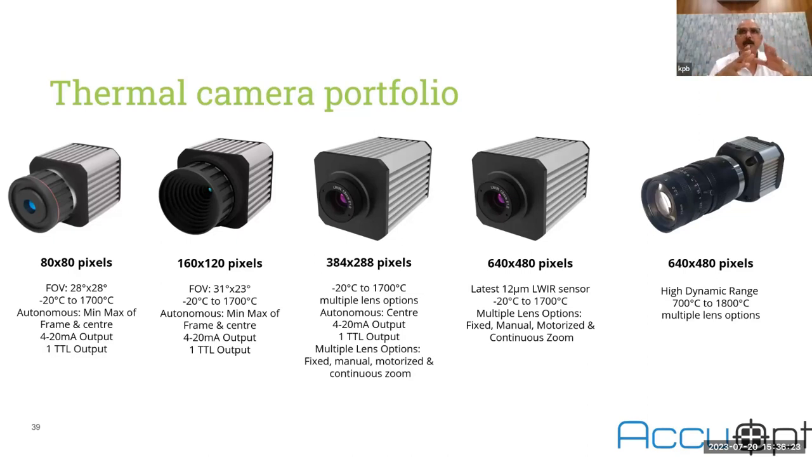Both are working on the same technology, but in a thermal imager we have a number of sensors, but in a pyrometer we have only one sensor. So if you are monitoring a conveyor using a pyrometer, you are measuring only a small spot. But if you deploy an 80 by 80 pixel camera, you are covering the entire conveyor, and you can monitor the conveyor more efficiently. So an 80 by 80 pixel thermal camera is equally priced to a pyrometer.